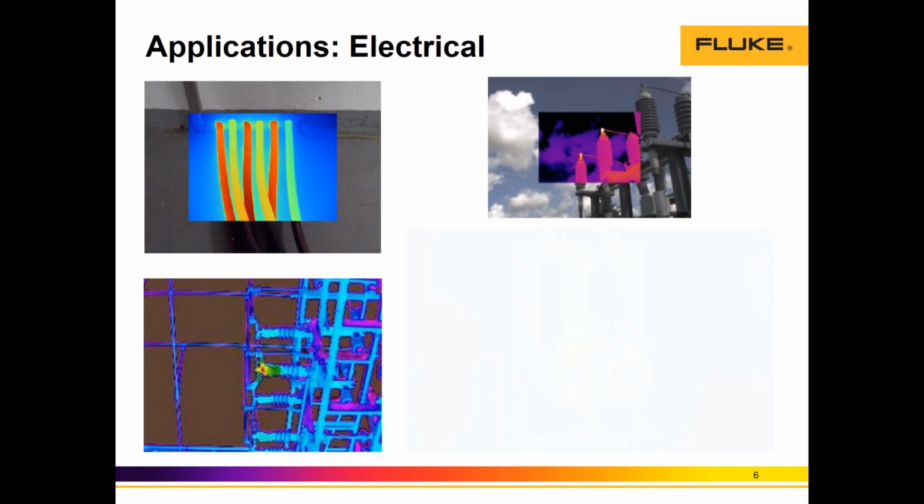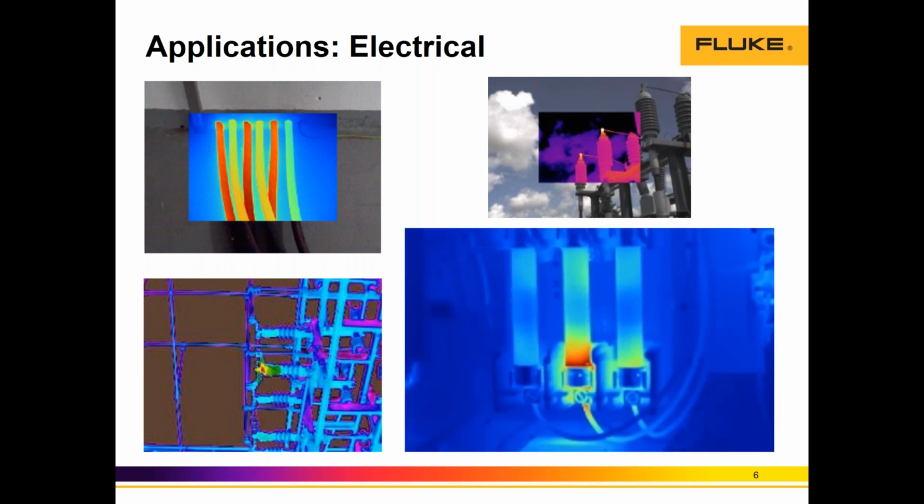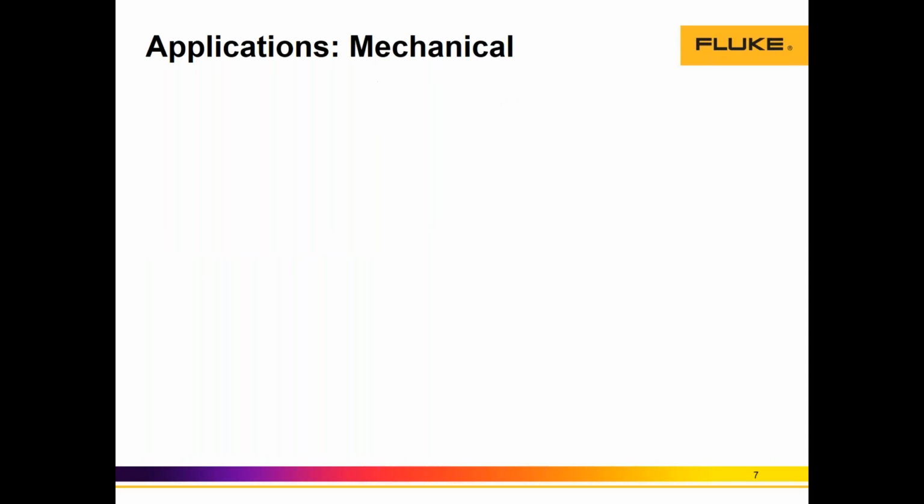You can see here a couple of examples in substation applications. There's a high resistance connection, possibly due to corrosion. Here, there's another one. There's a connector above the bushing cap to the bushing rod that is normally hotter, right? There's also on the bottom right area a fuse, a center fuse, which is definitely having a problem, and it's an isolated issue, right? Which is telling us that thermally there's a problem, there's an indicator that something's not right.